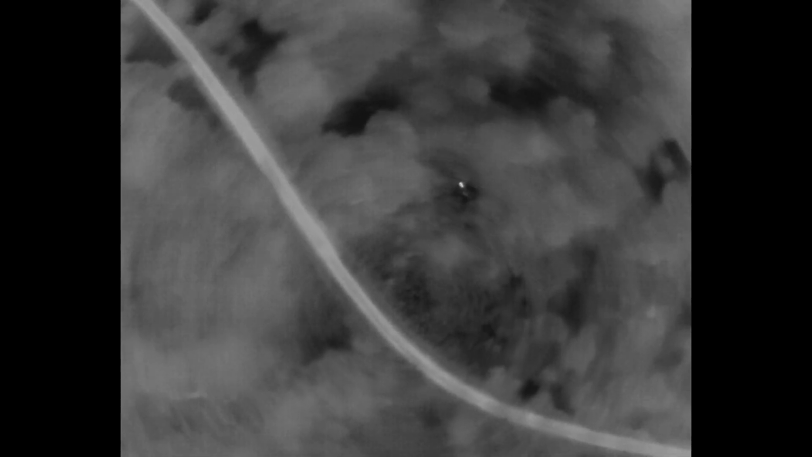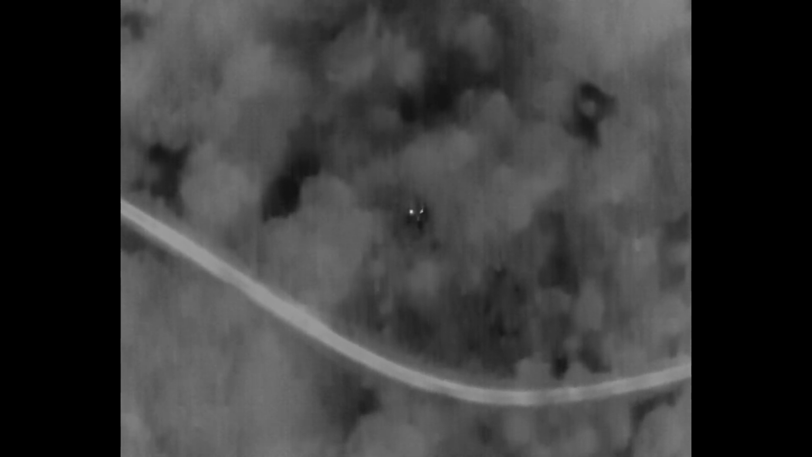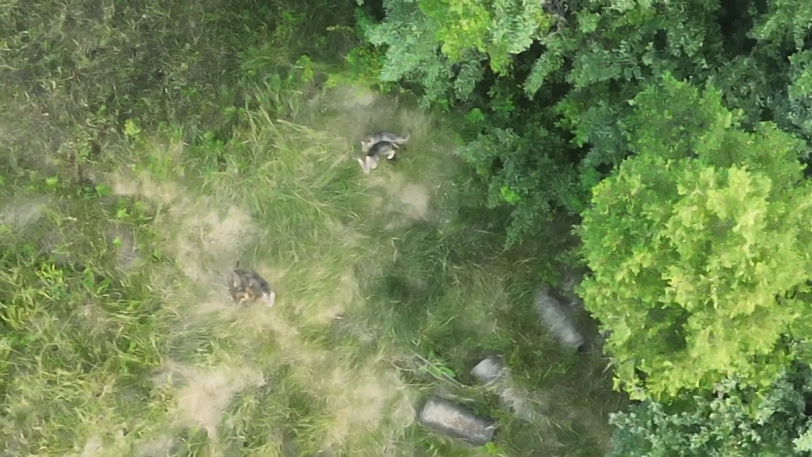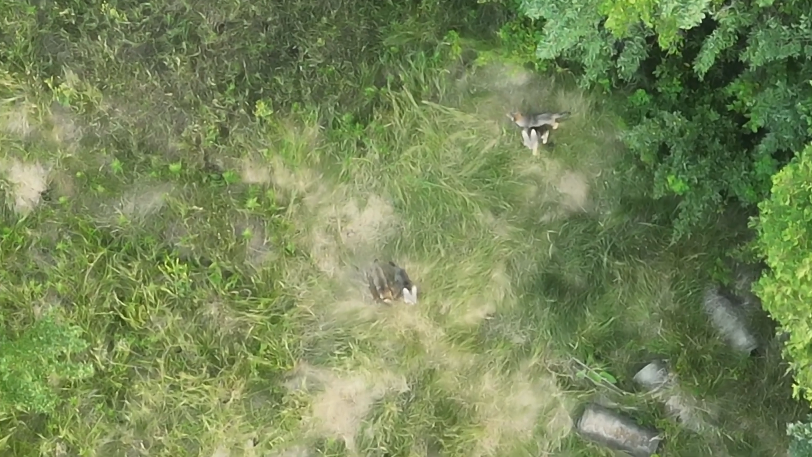There's some outbuildings here, and a thermal signature right there on the right. I'm going to investigate. I expected it to be a deer, and there's some more thermal signatures further up, but I got stuck here, and you'll see in a minute why. So there's some separation there. I thought a classic doe and a fawn, but instead basically a pack of coyotes.